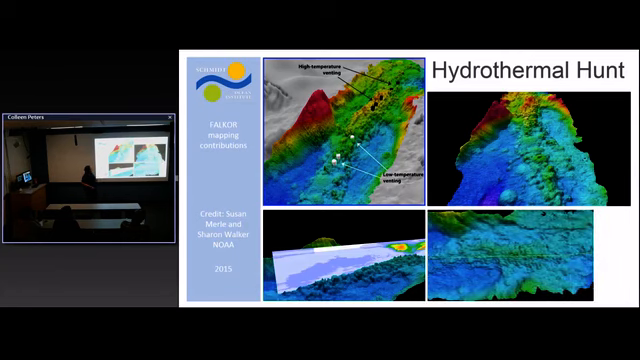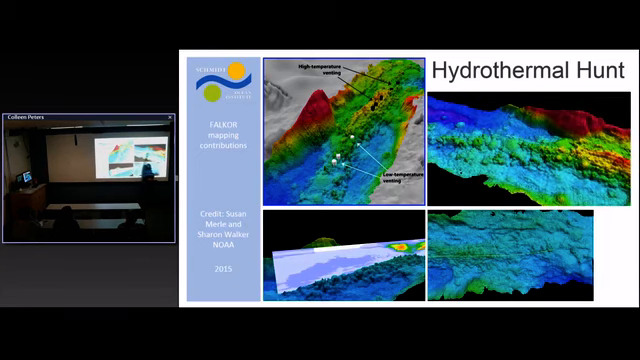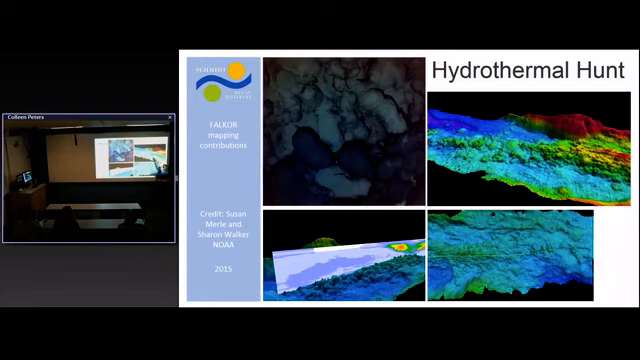We sent Sentry down to take a look at it, and you can see these white lines here. These highlight the areas that had a surface difference, and that's where Sentry surveyed and found new lava flow. That's new within the last 2 years since that area was previously surveyed.